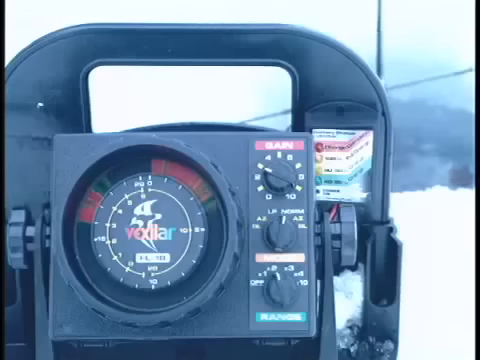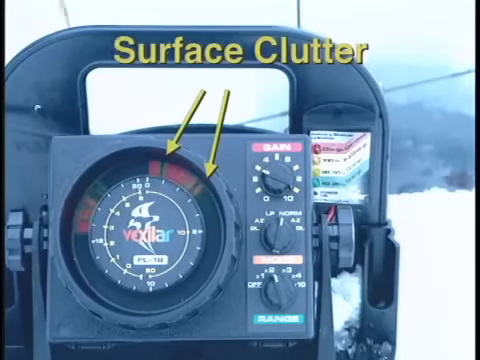Before we get down to the serious stuff of catching a few fish, we're going to talk a little bit about your FL-18. This is the Ice Deucer. It hangs in the hole and sends and receives the signal. It's a very important part of your unit and it needs to be taken care of. Don't drag it across the ice or bang it on the floor of your fish house. As you're lowering this down the hole, you'll see there's a lot of surface clutter. To get rid of that, we need to get the transducer to the bottom of the ice.